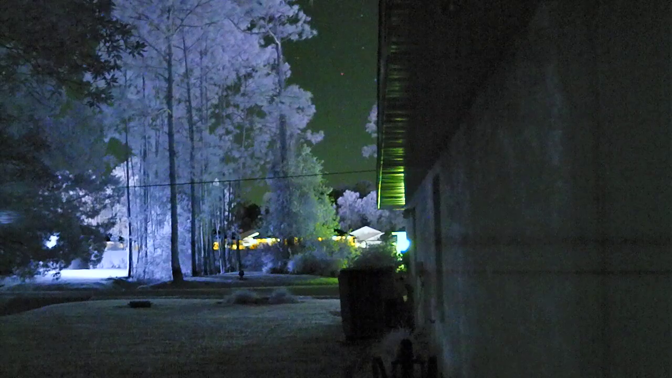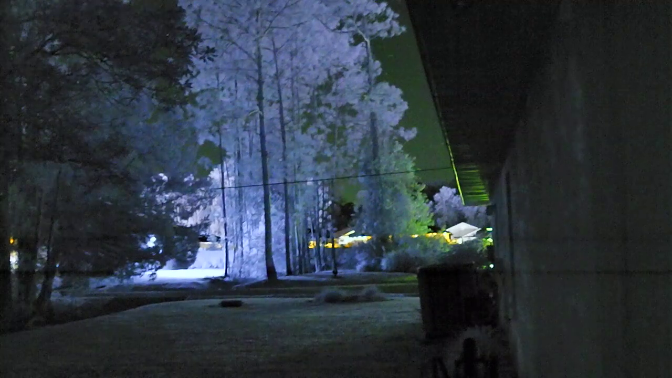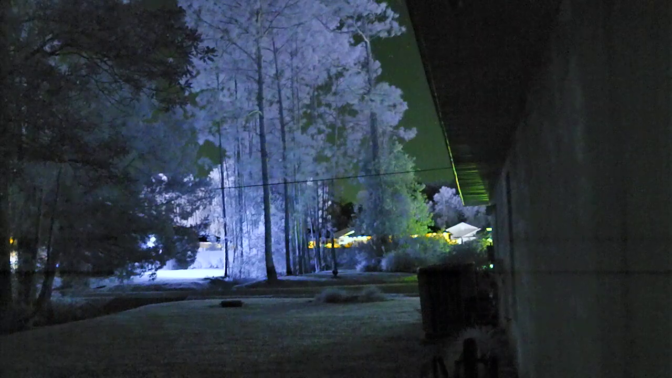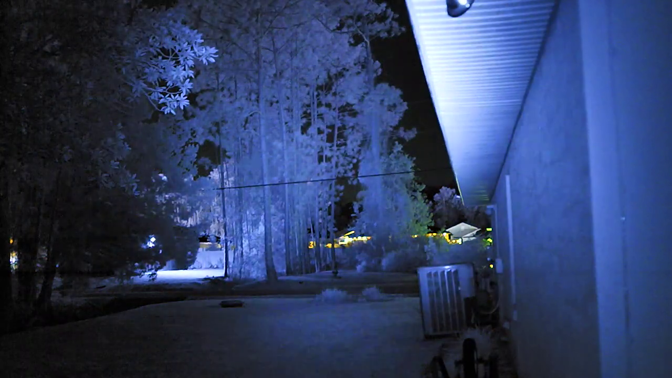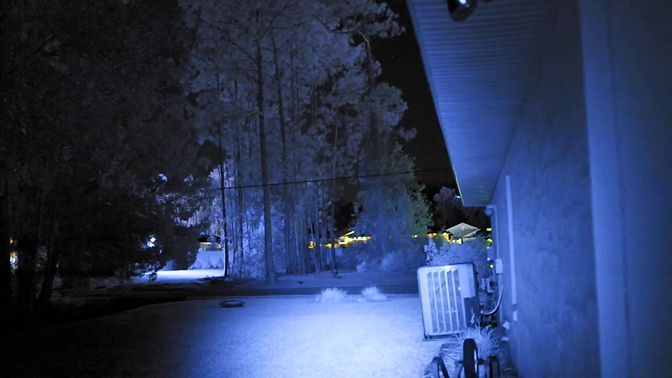Alright, now that's focused. Well, that light on that guy's house is pretty bright to the eye, so that's probably blowing out. Let me just get a little bit over to get that light out of there. That's pretty neat, man. I'm going to go ahead and torch it towards the back there. 1, 2, 3. Yeah, all the way behind those trees and that fence is probably about 135 yards, I'm guessing. About 120 yards.